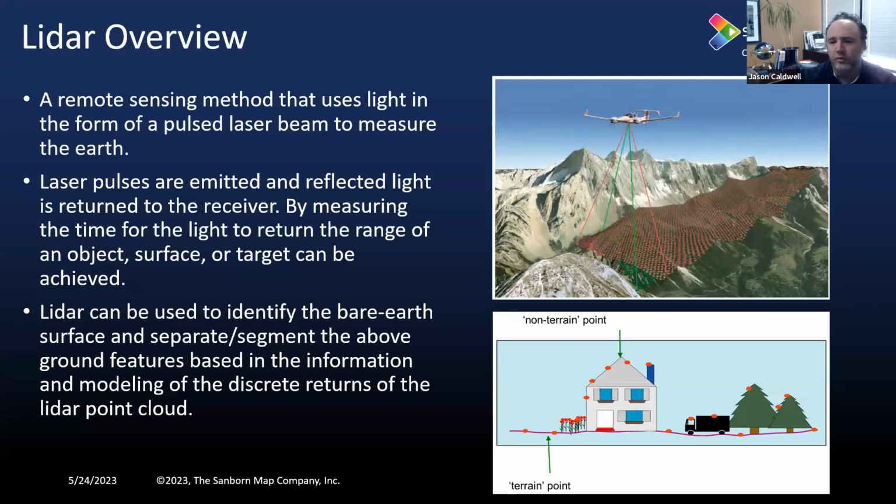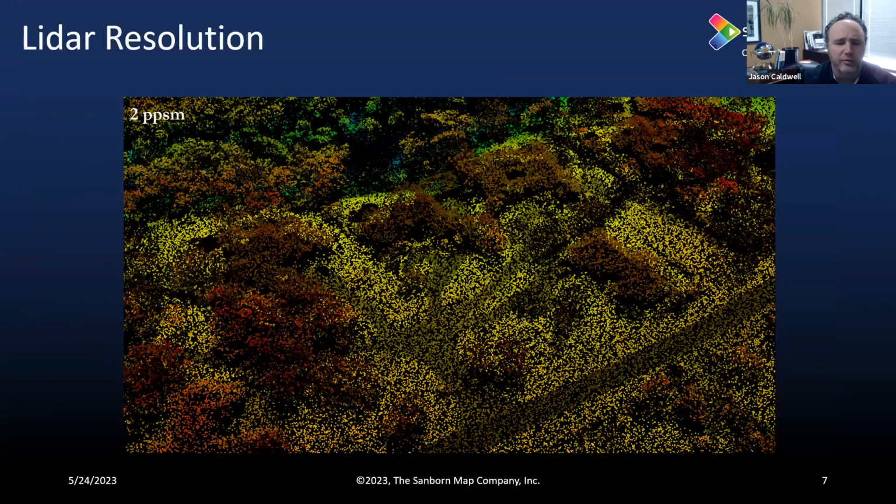If you're not familiar with LiDAR, real quick overview, the technology is light in the form of a laser beam pulse that we can use to measure the Earth's surface. The actual technology allows you to observe both ground and non-ground features. So as you can see in the bottom image here, we can capture points off of the ground as well as low-lying vegetation, higher vegetation, as well as structures themselves. So the technology does a great job of capturing anything that's on the surface of the Earth. And as we roll through the next few slides, we'll talk a little bit about why that's so valuable.